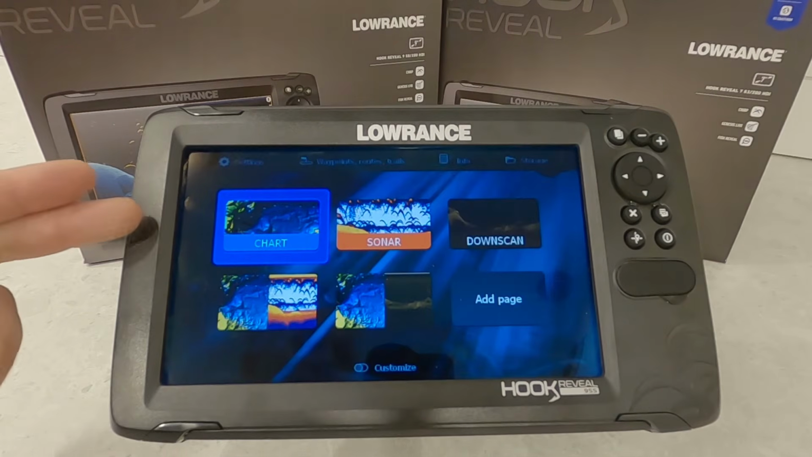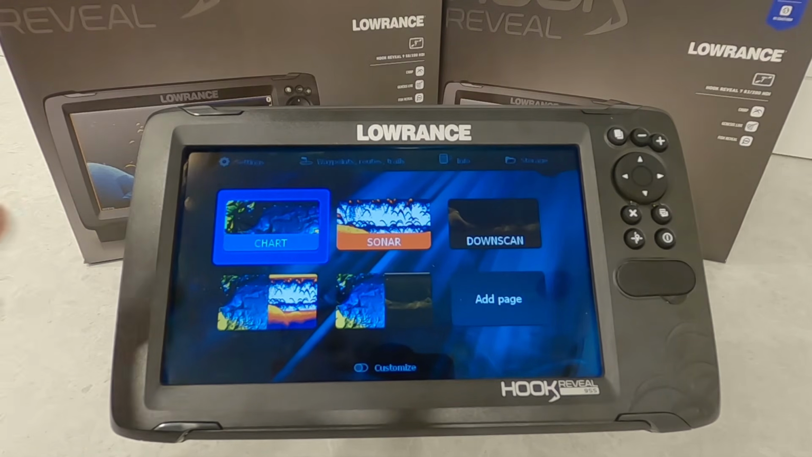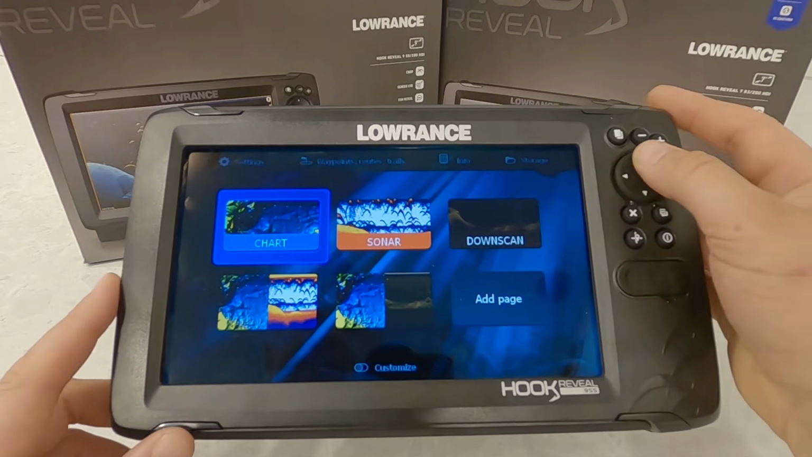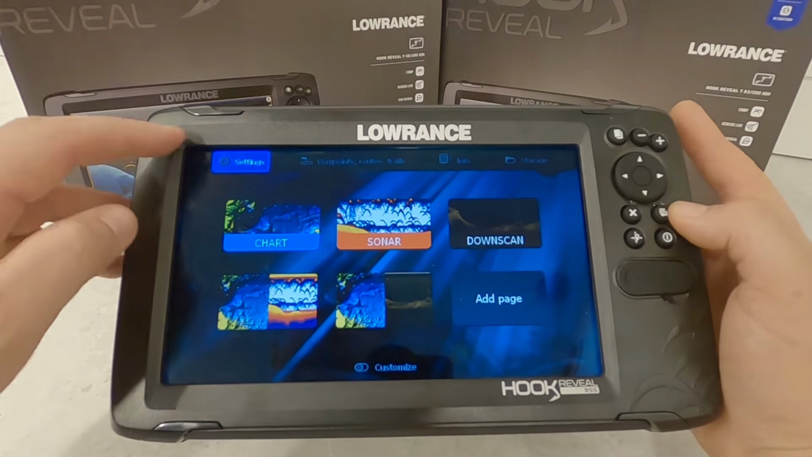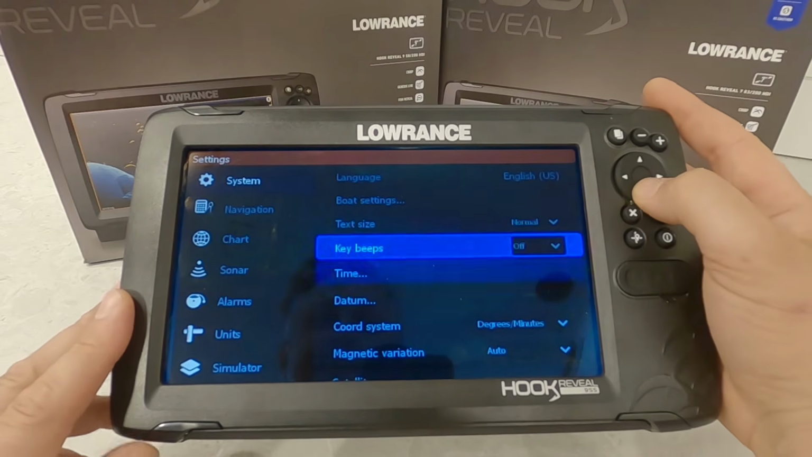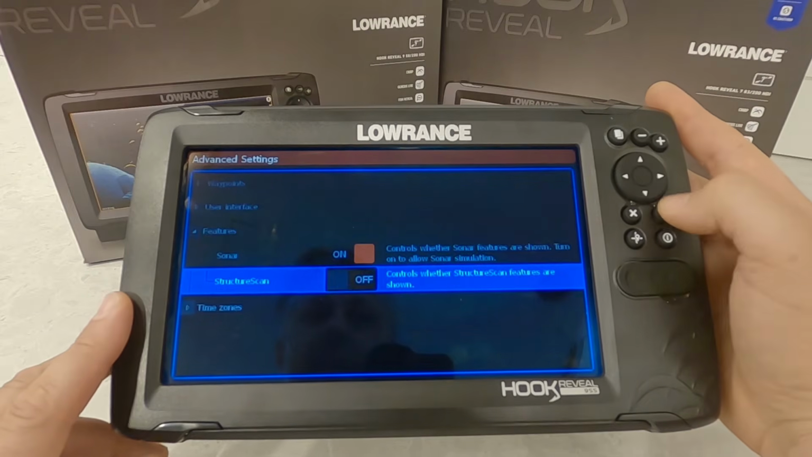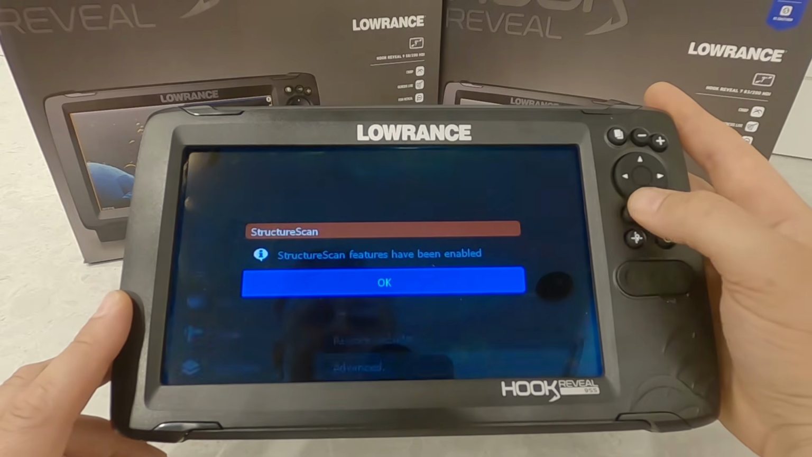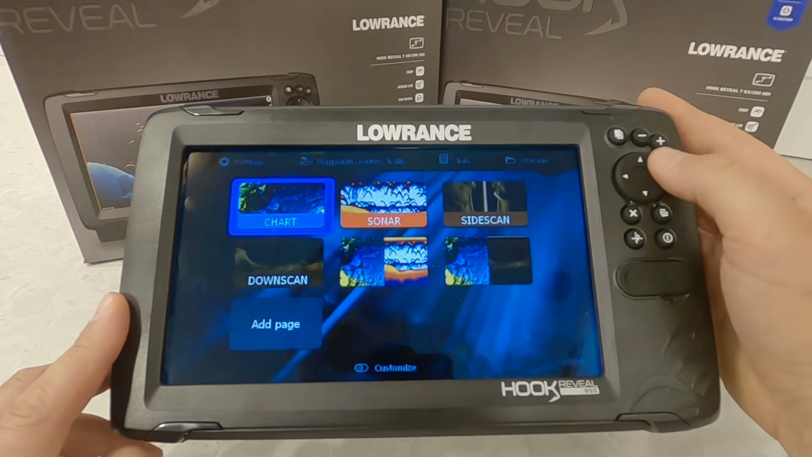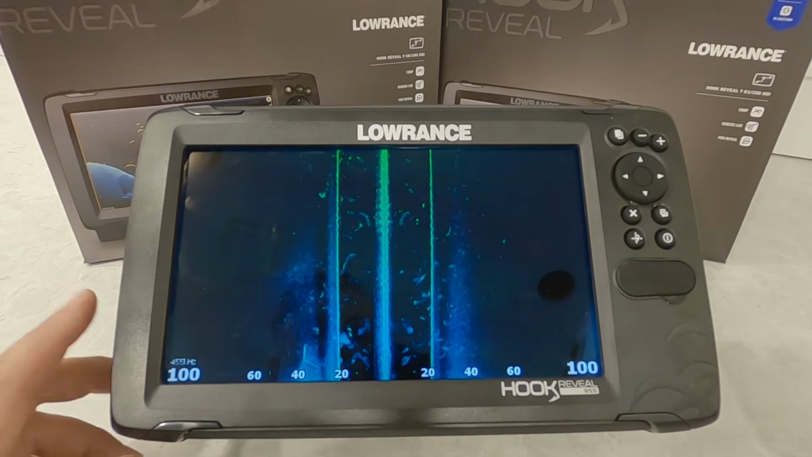All right, so one page you're going to see that's missing here is SideScan. And that's because this particular unit is an SS model, which does not come with SideScan. So you would need an optional transducer for that. For the sake of this demo, I'm going to go into settings, go to system, come all the way down here to advanced, features, and turn on structure scan, which will give us the SideScan option in the menu here now. So now you can see SideScan. We'll go in and take a look at that and how that's all set up.